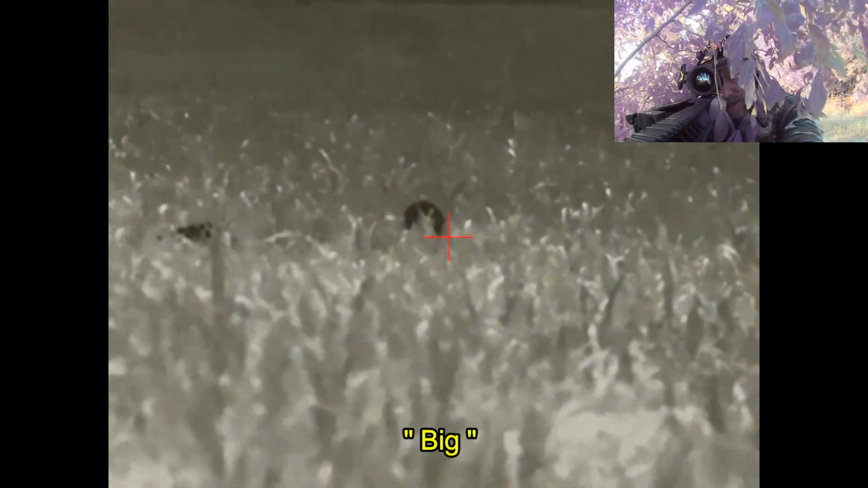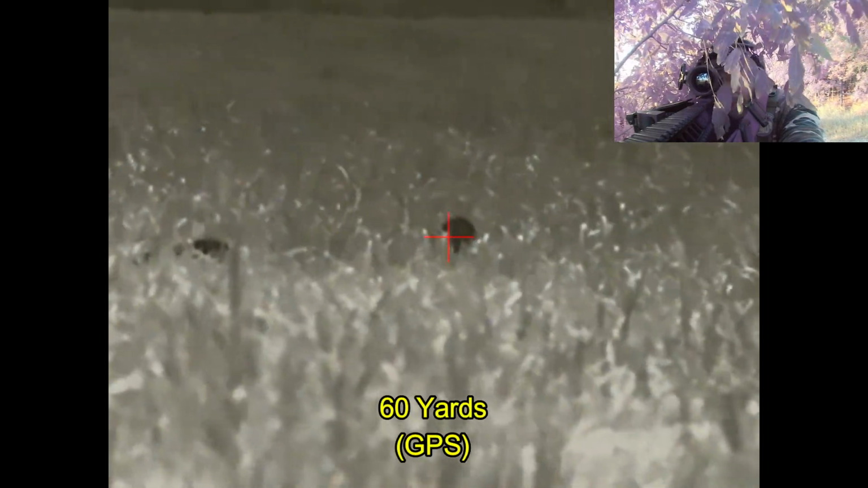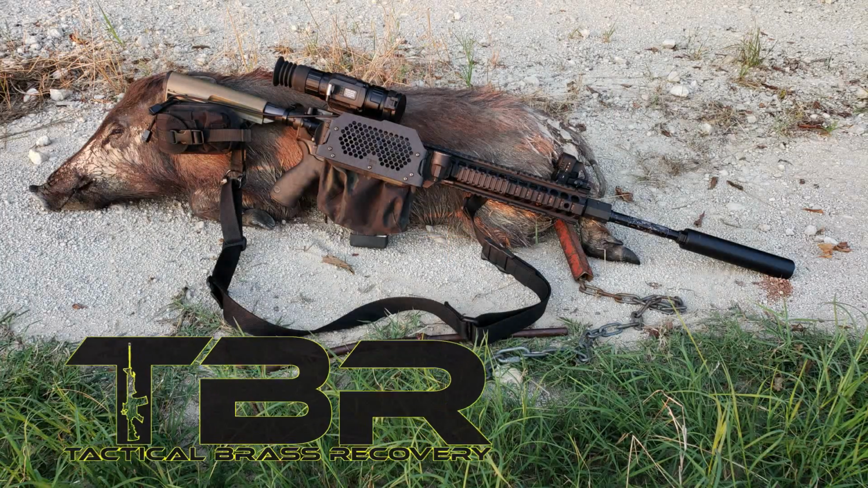Earlier with my handheld scanner, I'd seen at least 3 hogs in the field. I figure with this big one that has come in, I've got at least 4 now. So there's maybe 2 more that I'm not seeing that are somewhere in the high grass. At this point, and given the high grass, it looks like the big hog is going to be my best target. And I never managed to catch up with this runner.